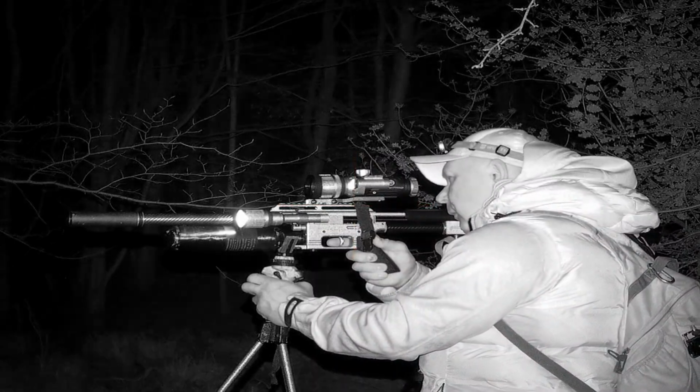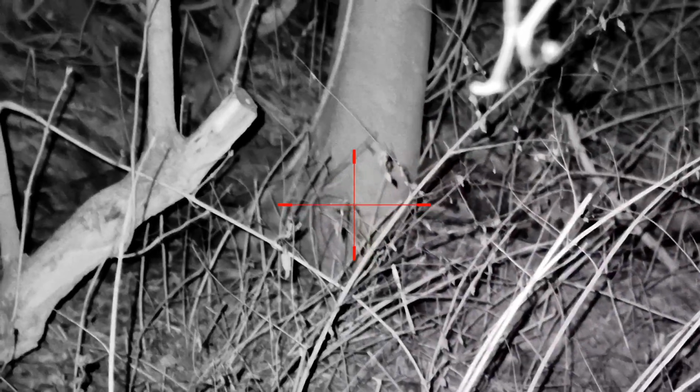So as you can see, I'm struggling now to get a nice clean shot of these rats. There's a lot of heavy foliage around, and obviously on the thermal you can spot them, so it might be a good idea to get myself a thermal scope to make this job a lot easier. But at the minute I am struggling with this scope only because there's a lot of foliage around, making it quite hard at the moment.